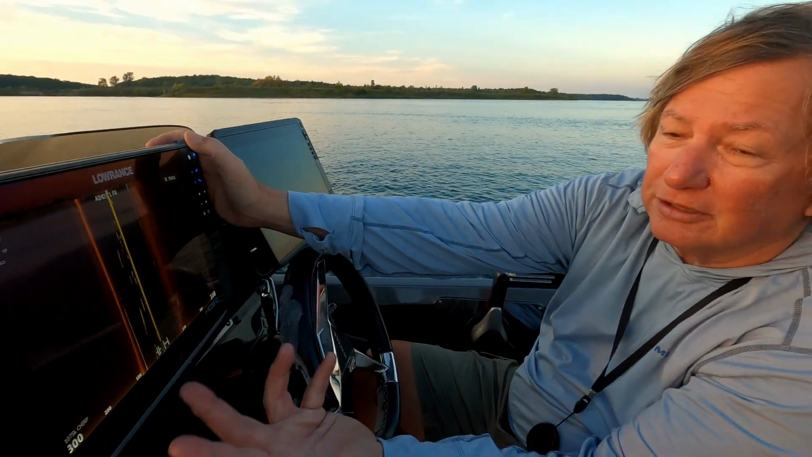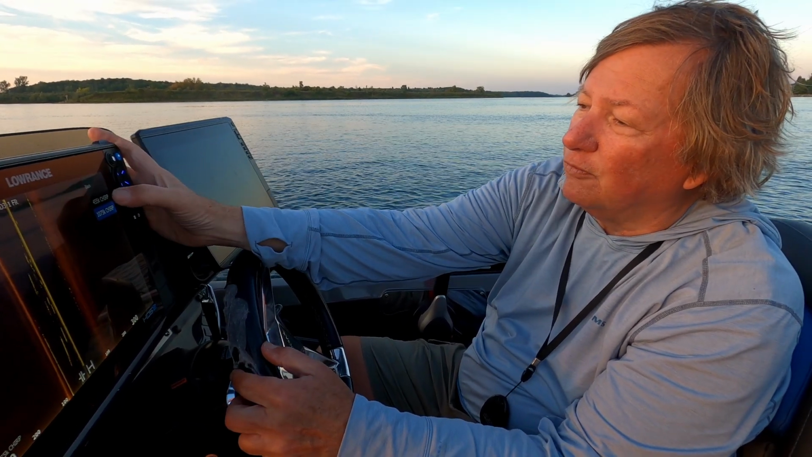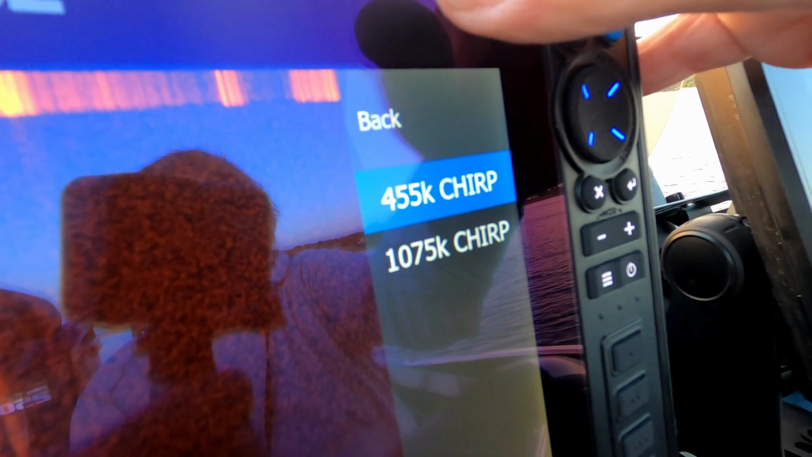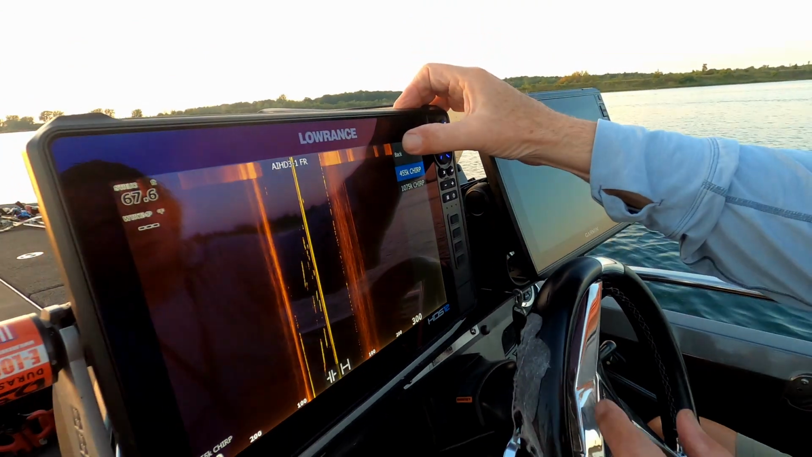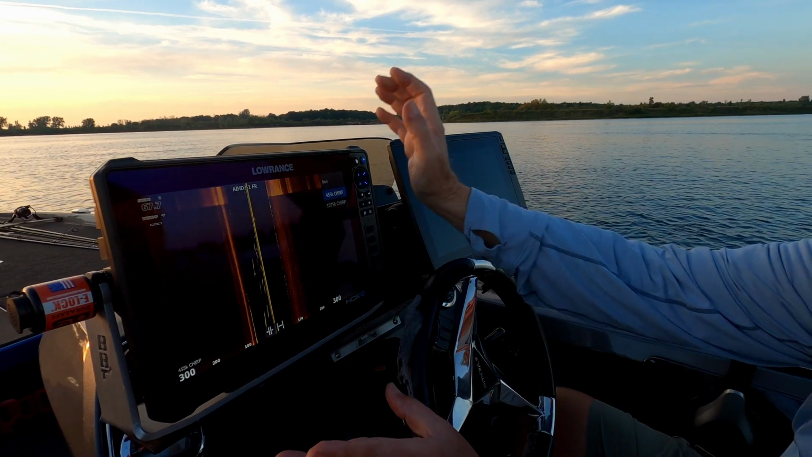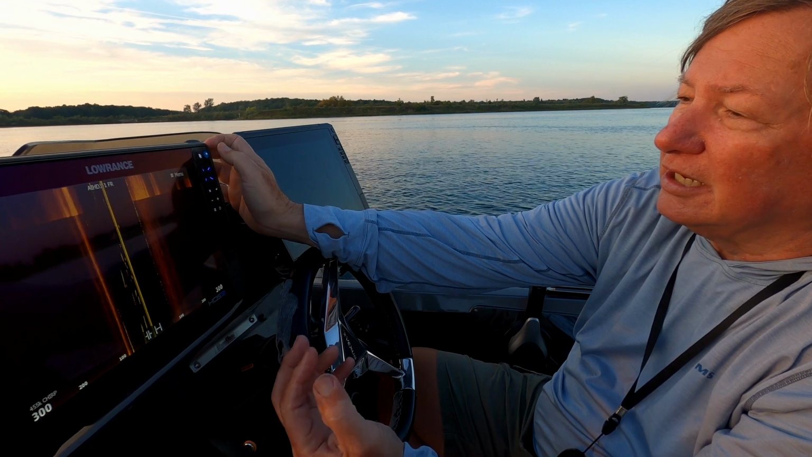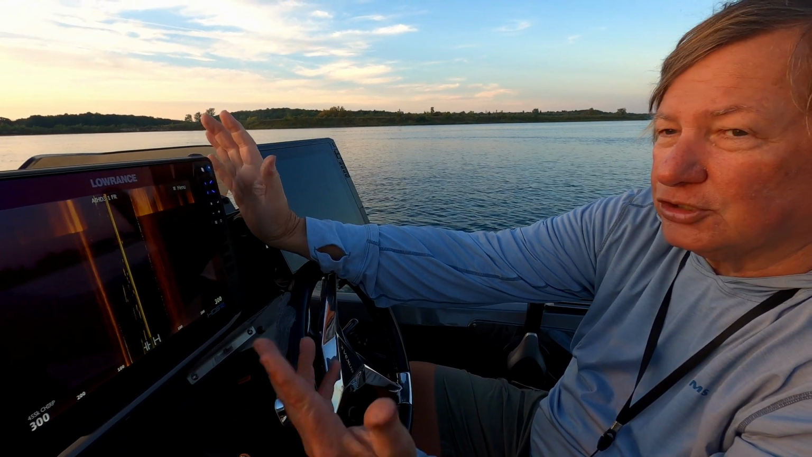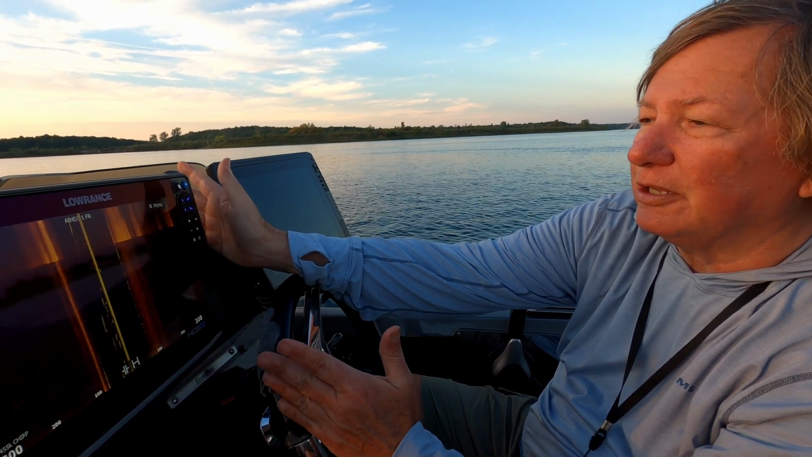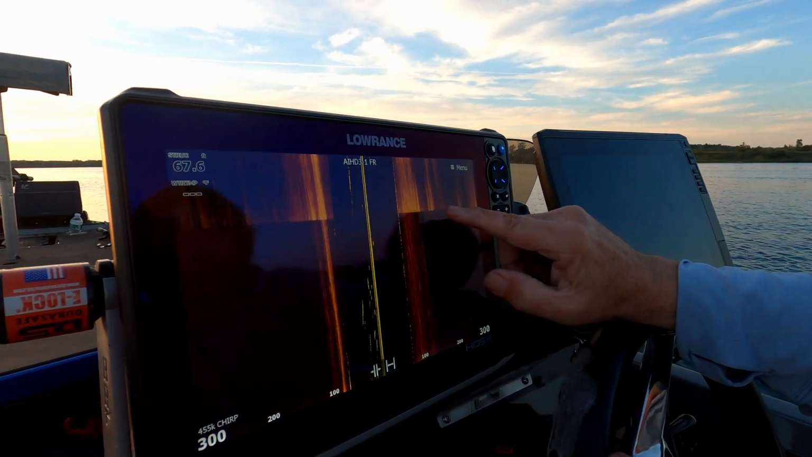So let's change the frequency, and we're going to change the frequency from the megahertz to 455, which is a lot less. Obviously it's 455, which is the same frequency you had on the old all-in-one, or all-in-one 3-in-1. Okay, and the difference though is this is a chirp based sonar versus standard sonar. Okay, so you get a little bit crisper, a little bit better definition. Okay, but again, it looks very similar, but you can see the color change.